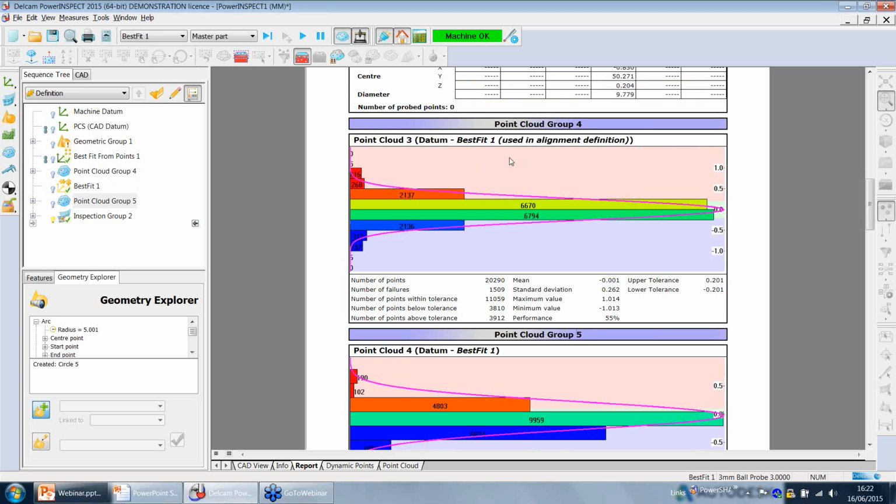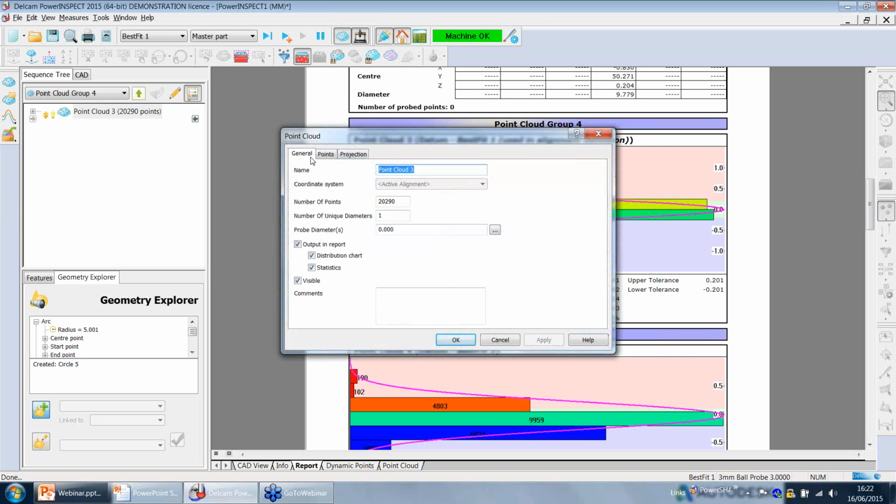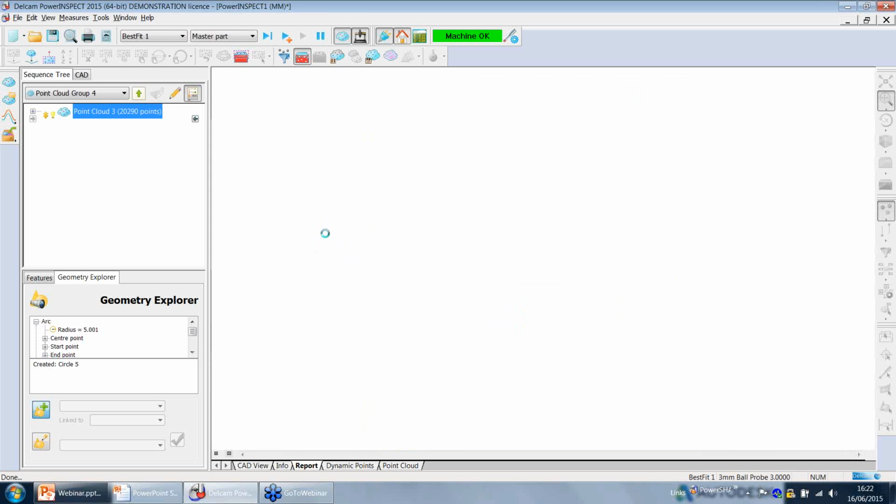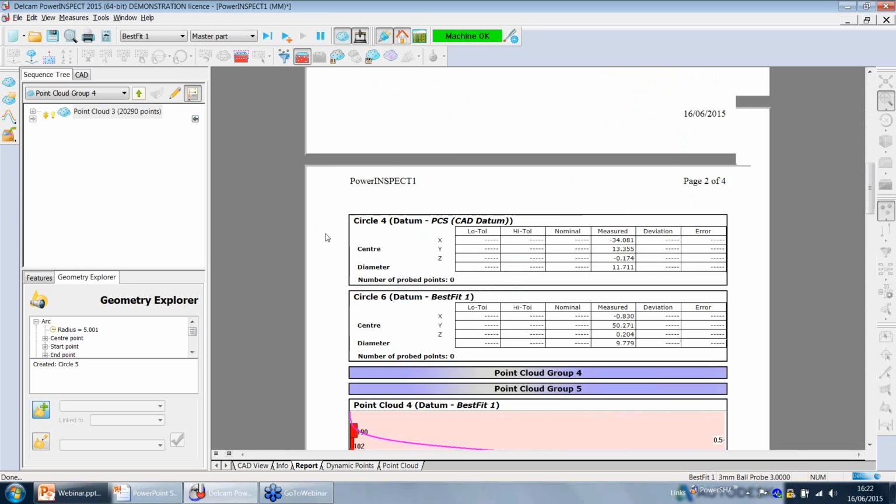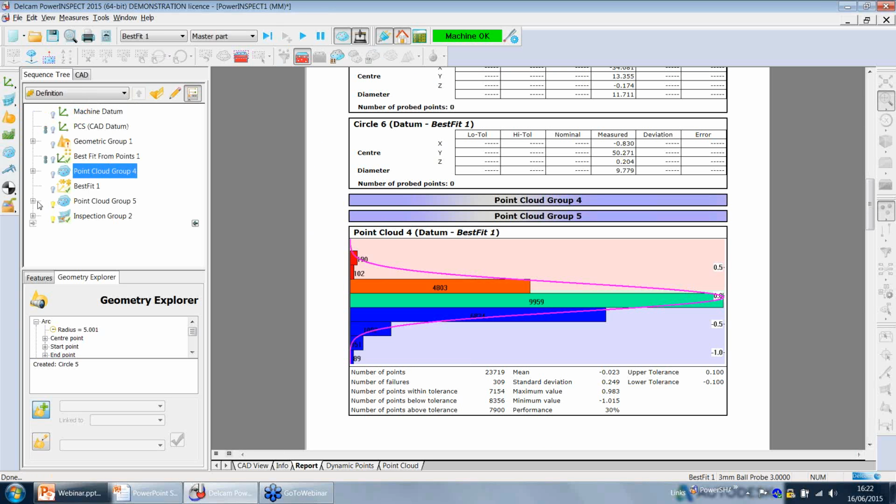First of all, I don't want to see the point cloud 4. So double click, go to the general tab. I don't want to output it in the report. So straight away, point cloud 4 is gone. Now let's consider the point cloud 5.